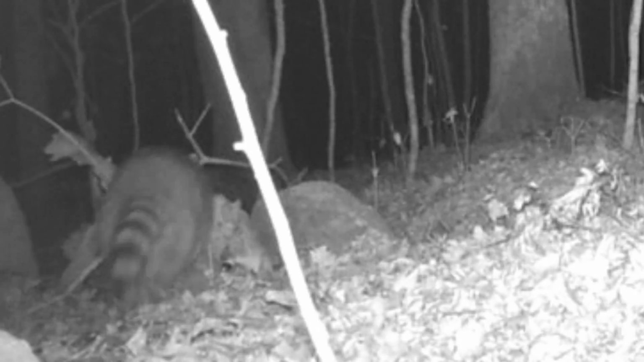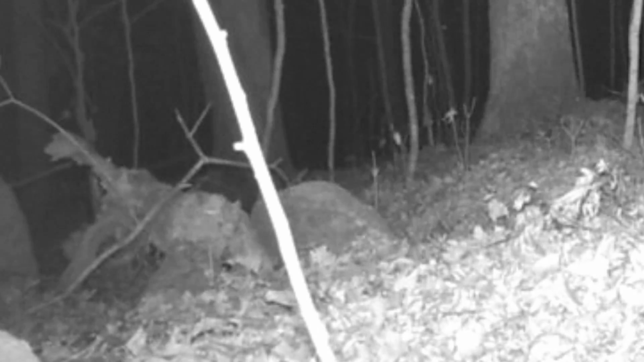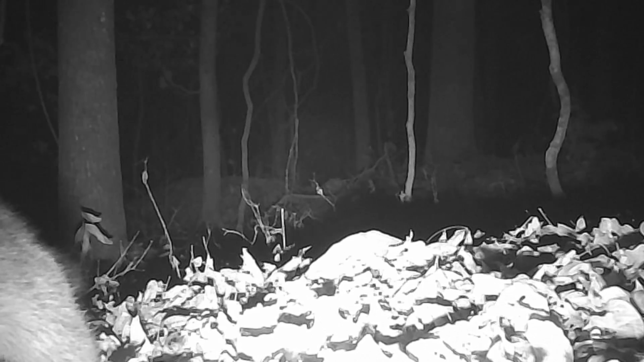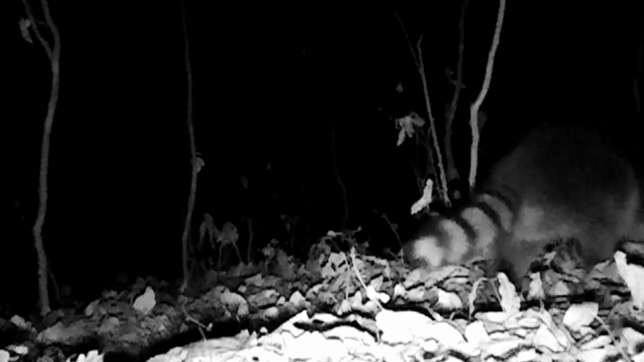And the old coons, it's their time of day now. They like to come out of their den, head across this ridge, work their way to the pond. And they've got to stop by and see the cameras. They're the stars. Always on the move. Curious little animals. Hello.